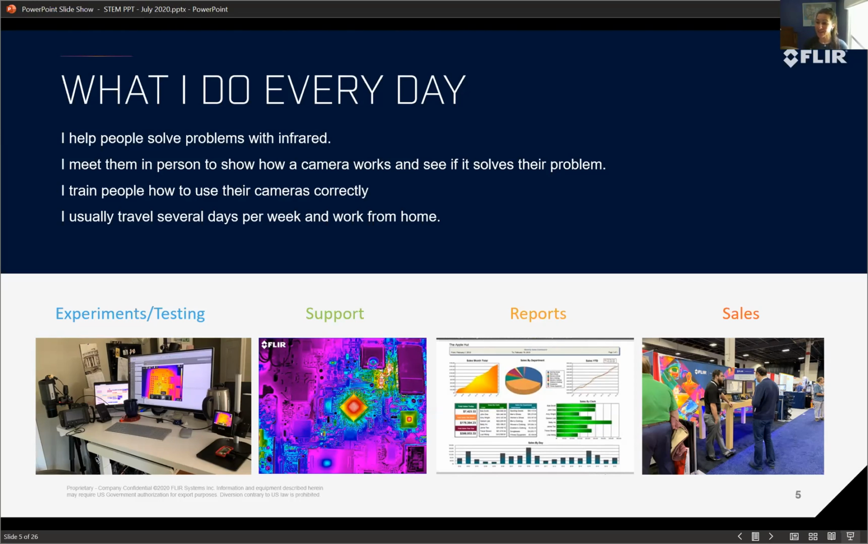Now we do a lot of this, right? We do a lot of video conferences and interacting virtually to help show people what they do. So this is a picture of my desk on the left. This is what it normally looks like. I've got cameras and computers and gadgets running all the time.